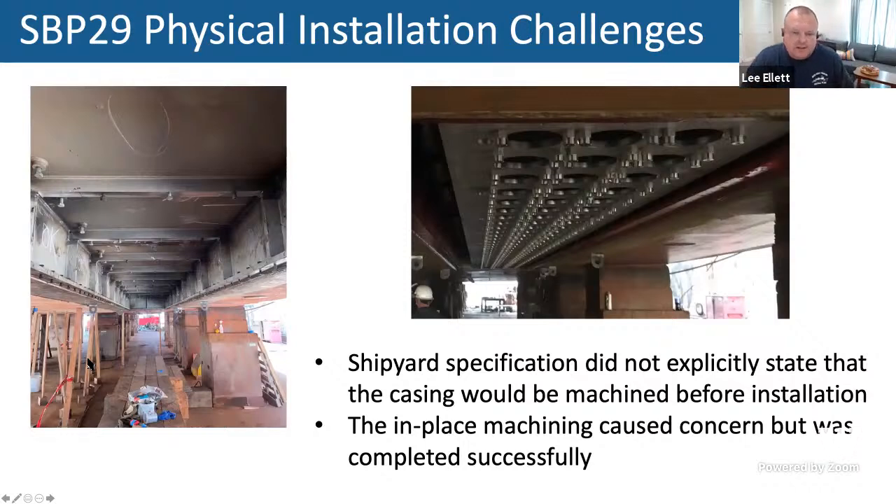Next, another challenge that we had is the shipyard specifications. We go through these things, but it did not explicitly state that the casing would be machined before installation. It was: build the casing to these criteria, these dimensions, these tolerances, install the casing.